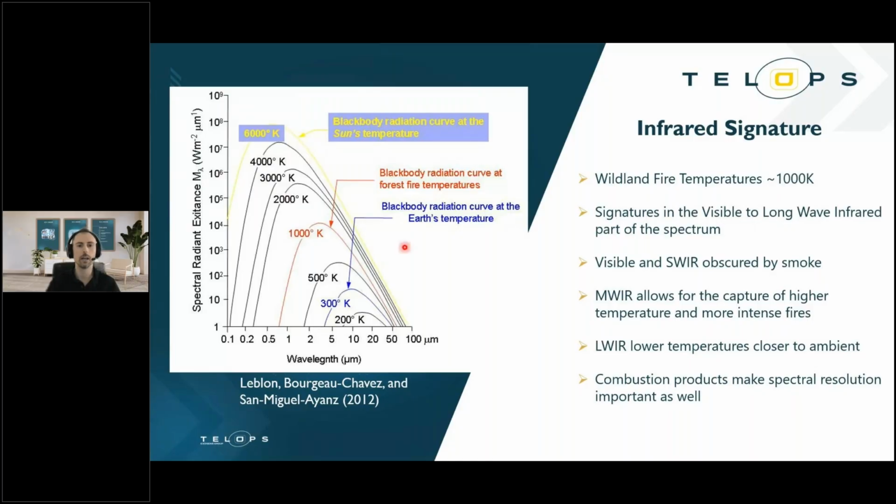for the sun's temperature, about 6,000 Kelvin. So typical for wildland fires, you will see about 1,000 Kelvin. Of course, the range is different depending upon the intensity of the fire. You might have it down to 700 Kelvin or as high as 1,600 or 1,700 Kelvin for a really intense burning fire. But usually we can consider the temperature of a fire to sit around 1,000 Kelvin. And so with this, we're able to identify the signatures that are left or output by a wildland fire.